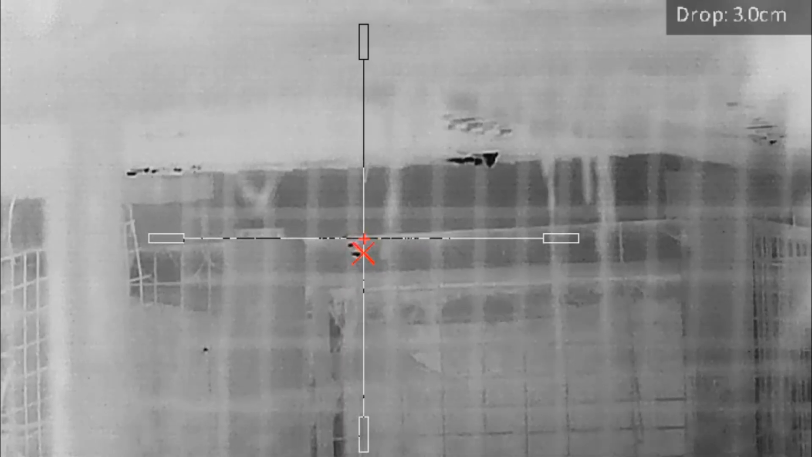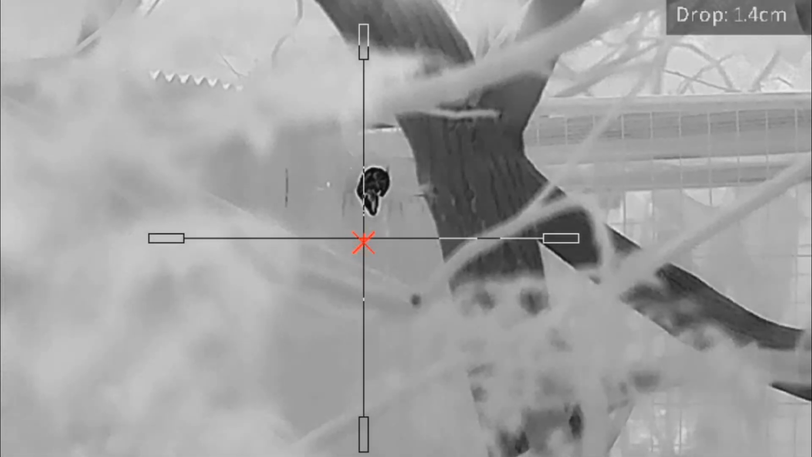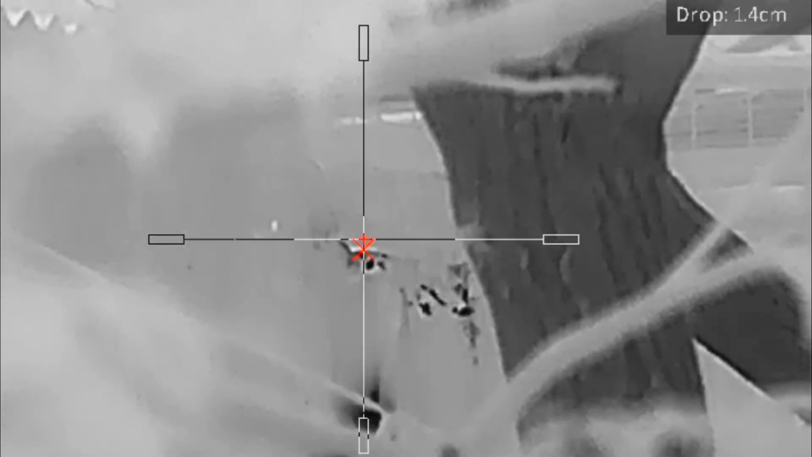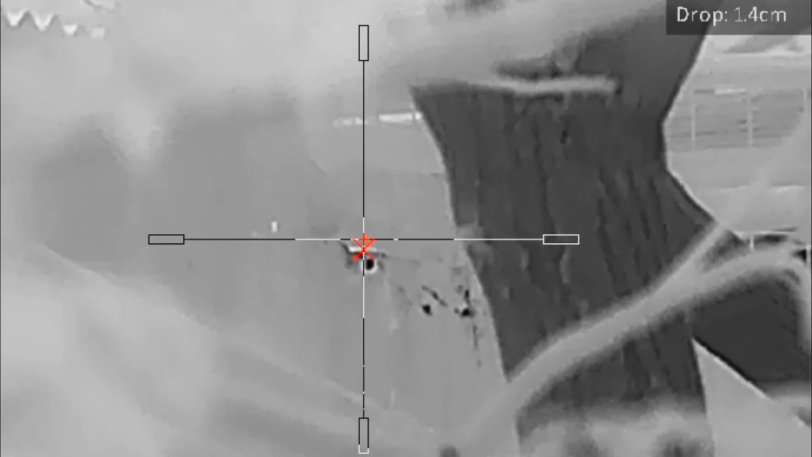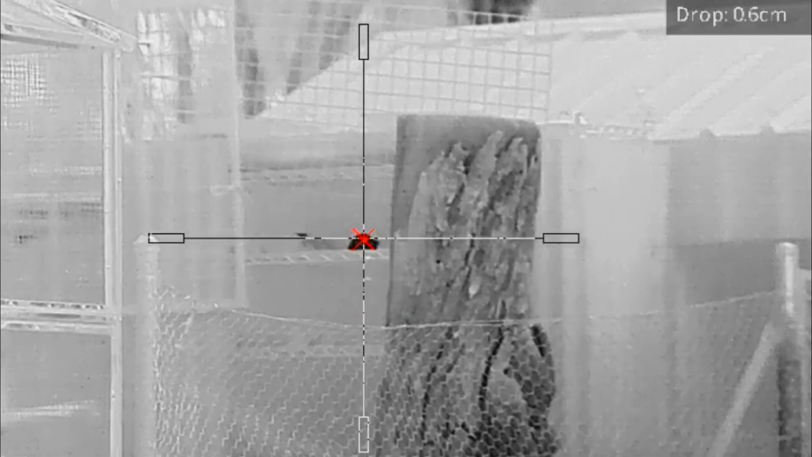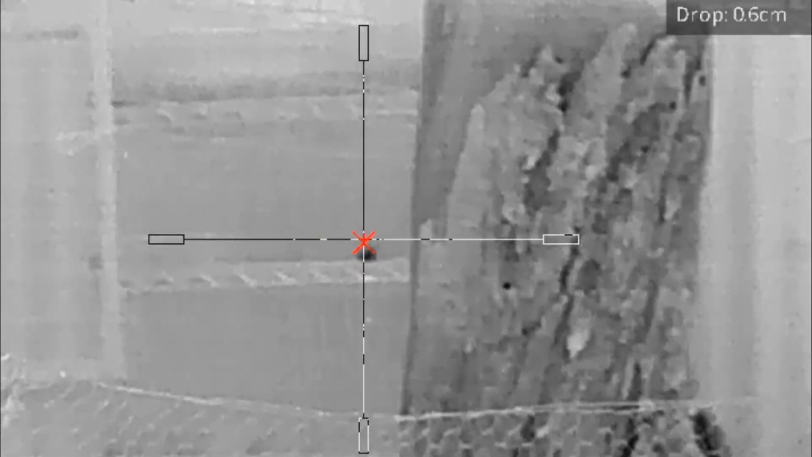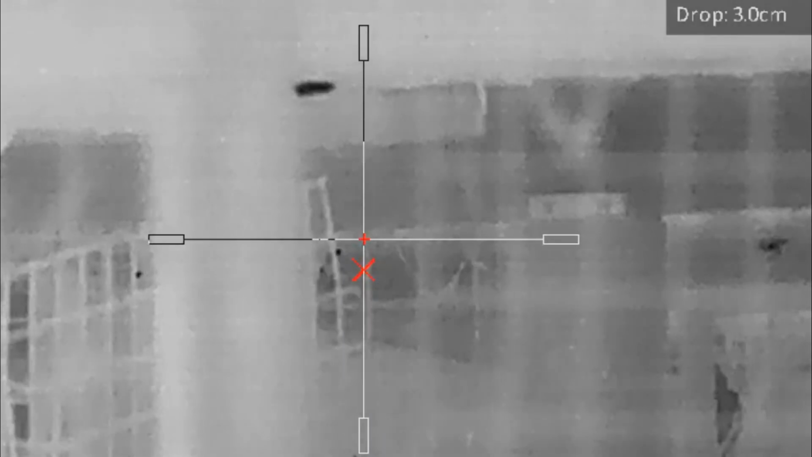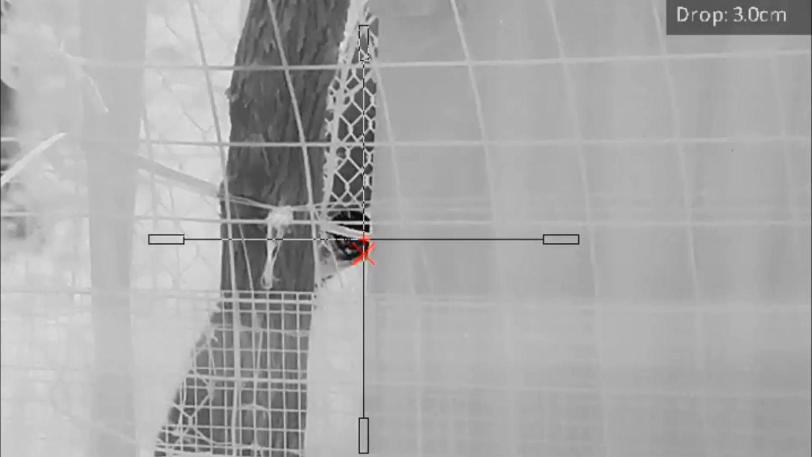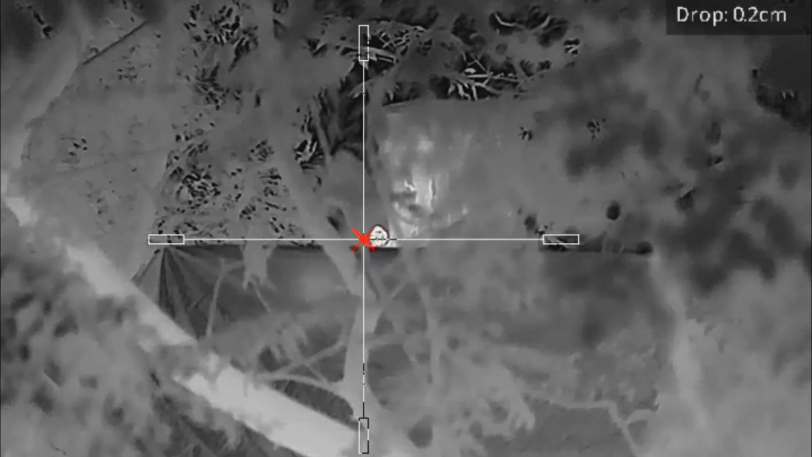Oh, what a shot. That's insane. There we go, that's a bit better. Oh, I'd say that's a bit of a splatter rat. Got that. This little shit.